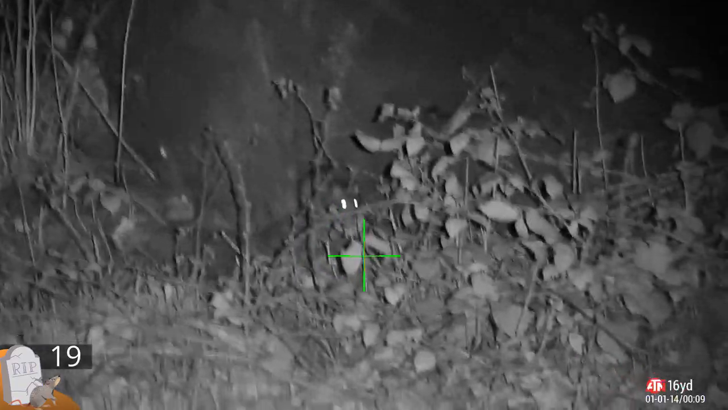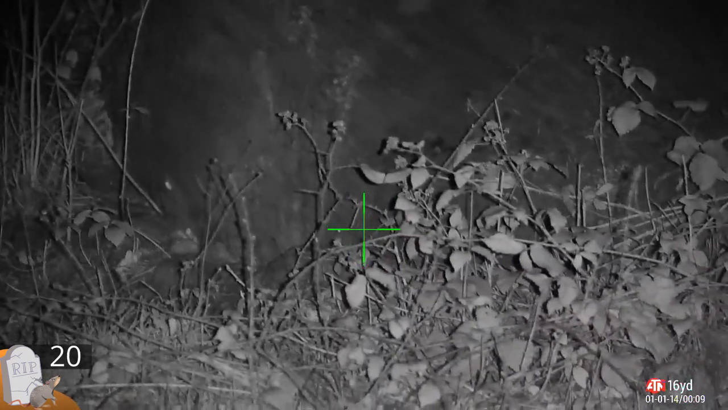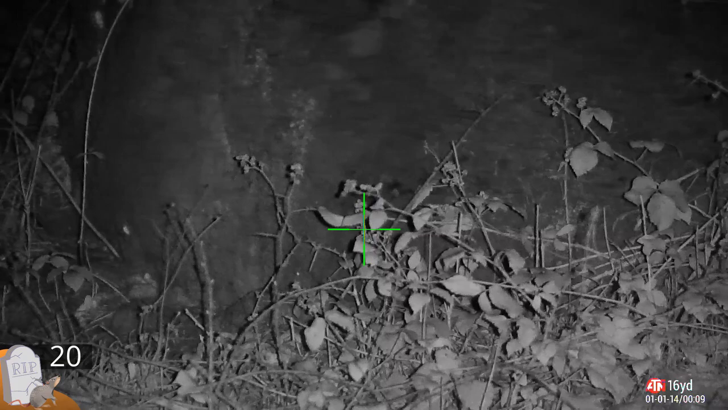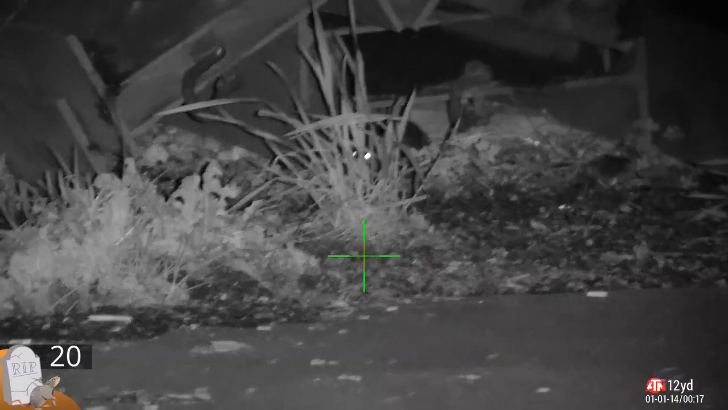At the bottom of the hill there's all these huge rocks and the nest underneath them. They come out, have a look around, and I shoot them and they fall back inside again. Very happy with that shot. Good clean headshot. If you look, you can see the leaves and the branches thrashing around. That's him kicking his legs and spinning his tail. Good clean shot.